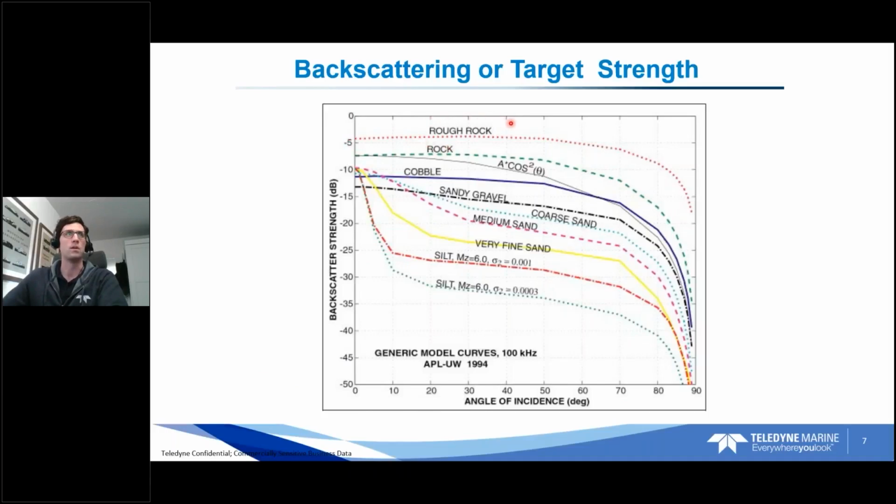Rough rock is going to be your strongest return. Going down, we have smooth rock, cobble, down to different types of sand. As we're going down here, we're getting into more and more absorbent materials, which absorb more of the signal, meaning less is returning to the sonar. So we're going to have in our software dimmer pixels between, say, a rough rock and a fine silt.